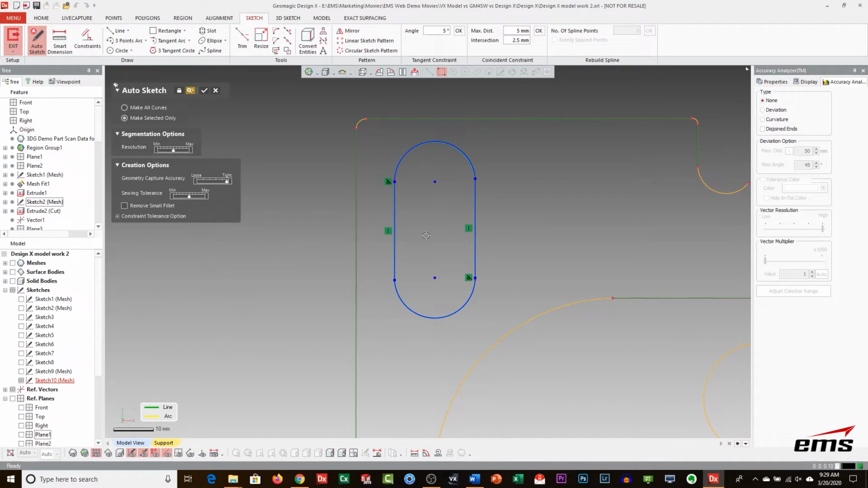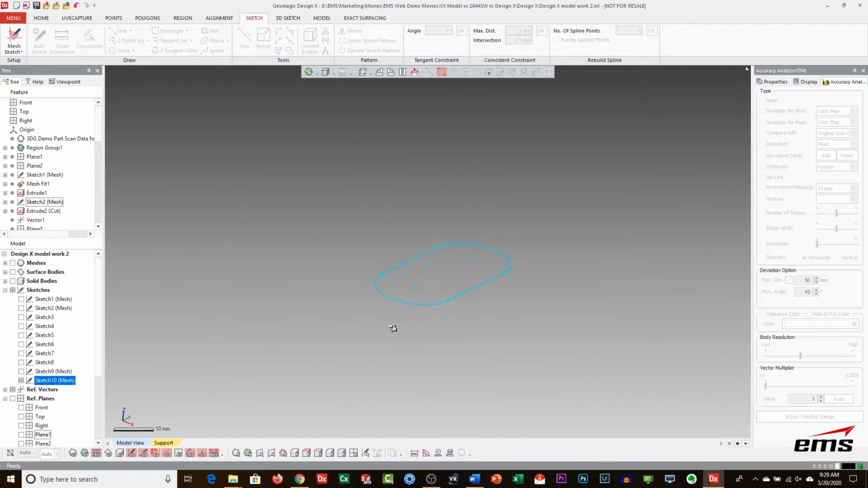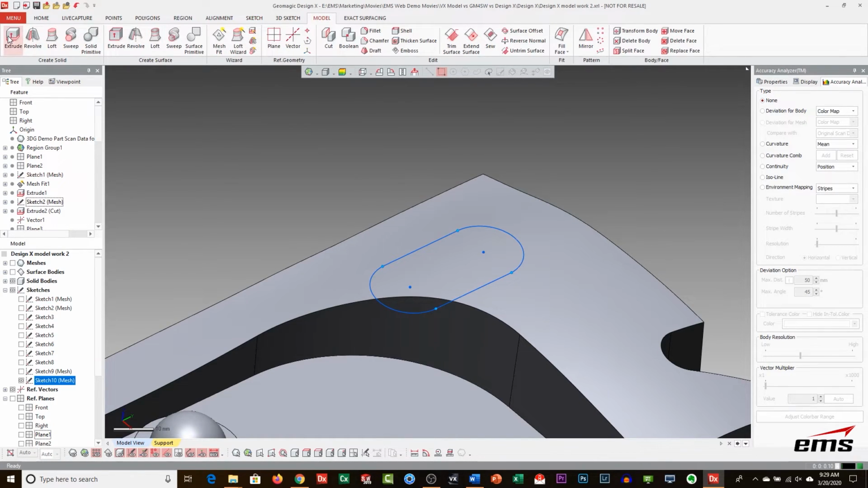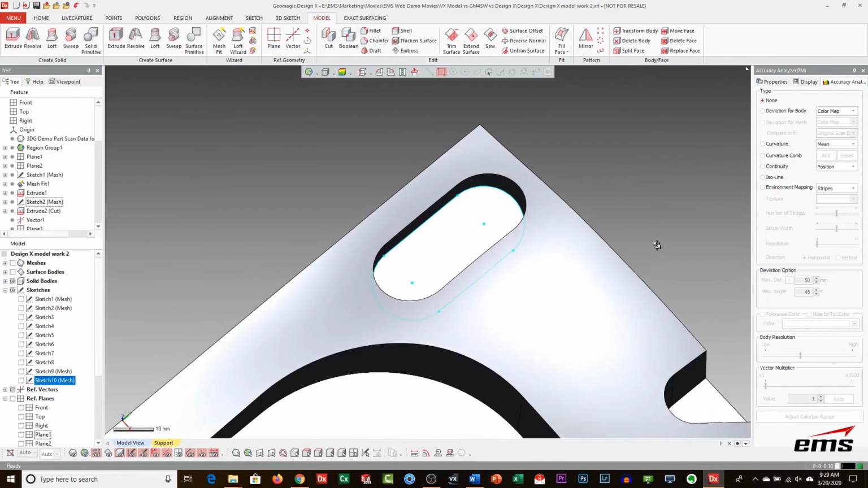Now, this works great on basic geometry. When you have really rough scan data, it's full of holes, or it's really complicated, it doesn't work as well. But it's a nice productivity tool. You can see it was able to do that just quickly. I've got my sketch. I go back to my solid, and in this case, I'm going to extrude up with a cut. And you can see, it's very quick.